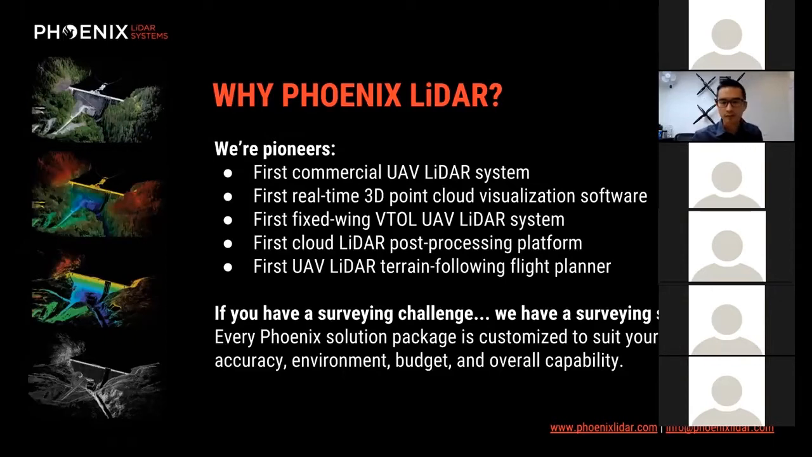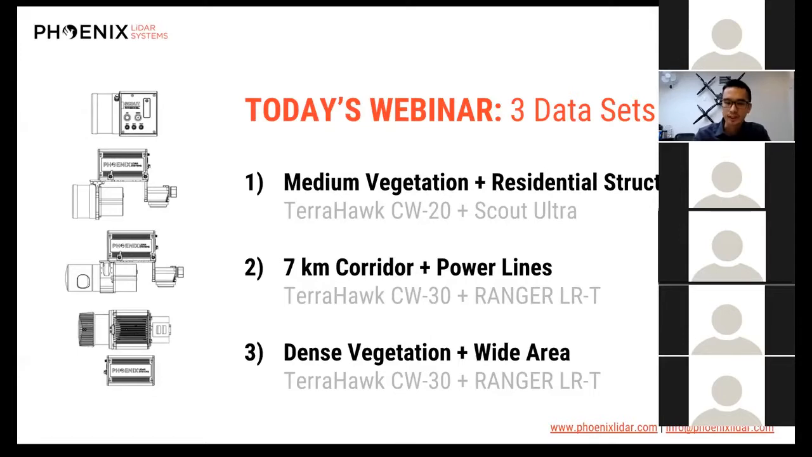So just to put everything into perspective, as our fourth webinar, the first one was on UAV LiDAR use cases. The second was on that flight planner tool that I mentioned earlier. And the third was on just a part of post-processing featuring LiDAR Mill. So this fourth one, we're going into challenging UAV LiDAR circumstances like power lines, heavy vegetation, corridor mapping, wide area mapping.